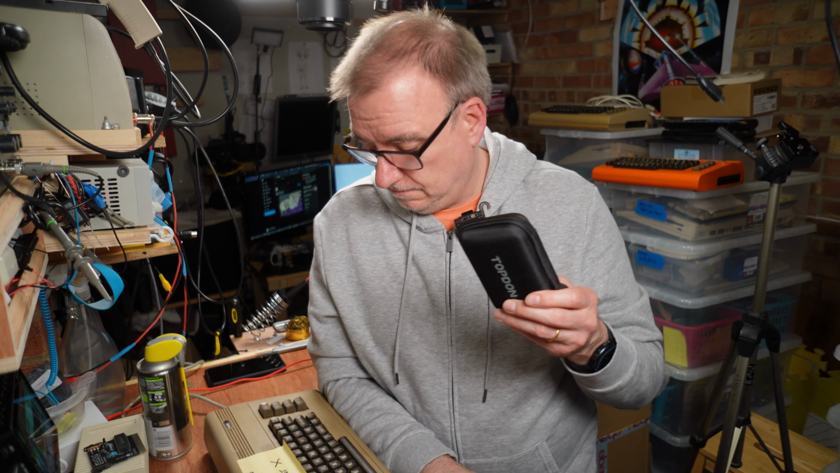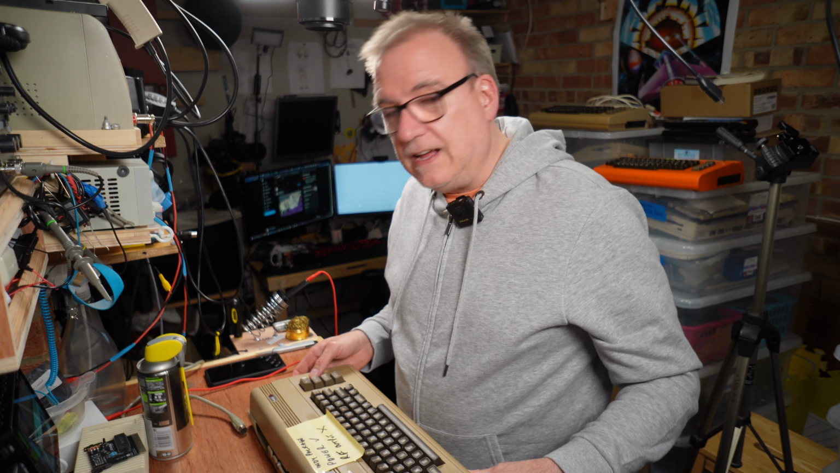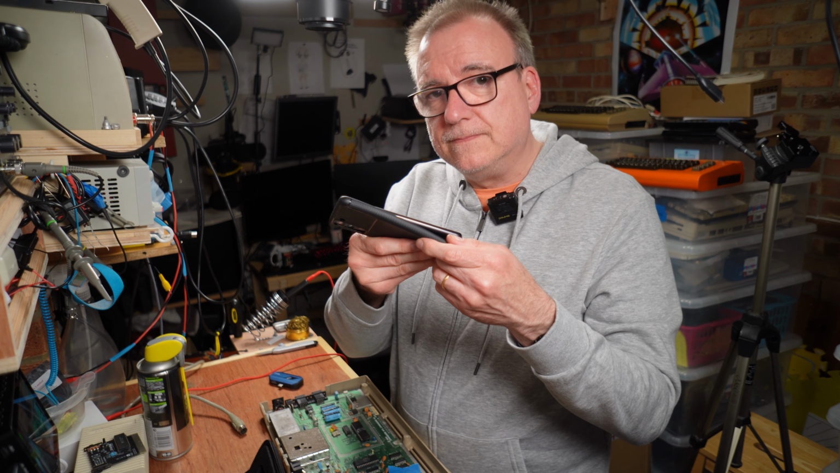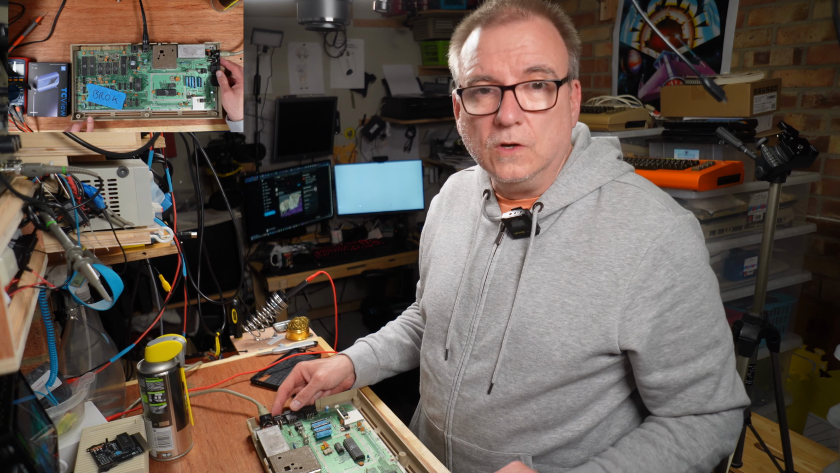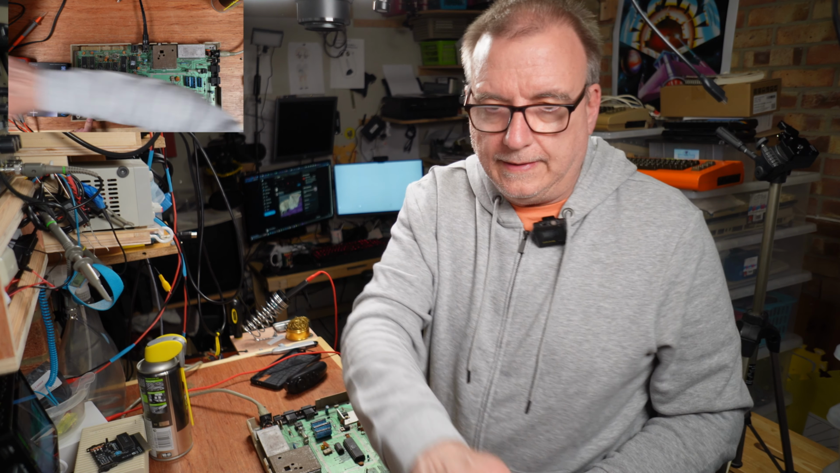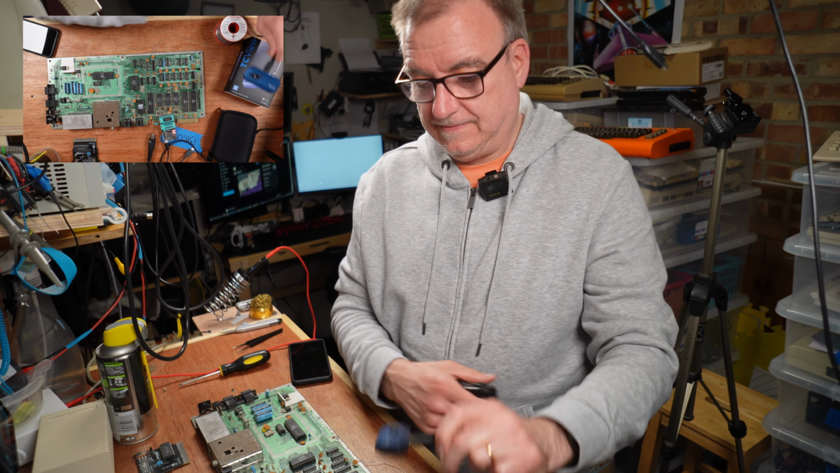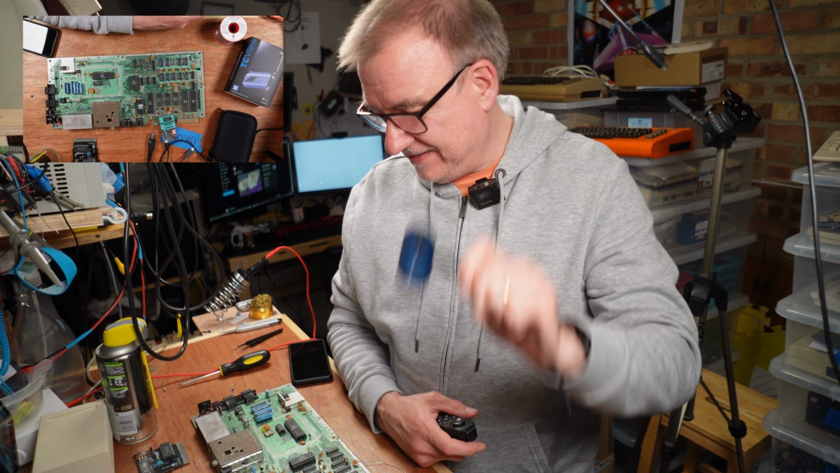This is... Squeak, squeak, squeak. Get it back on there. Inside. The normal way I start to diagnose... start recording. The normal way I shake it. Rattles. Doesn't rattle. Doesn't really rattle.